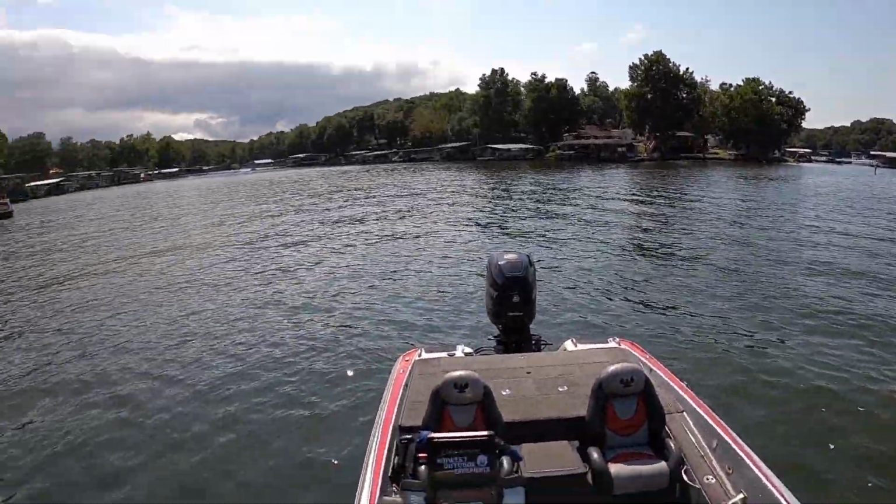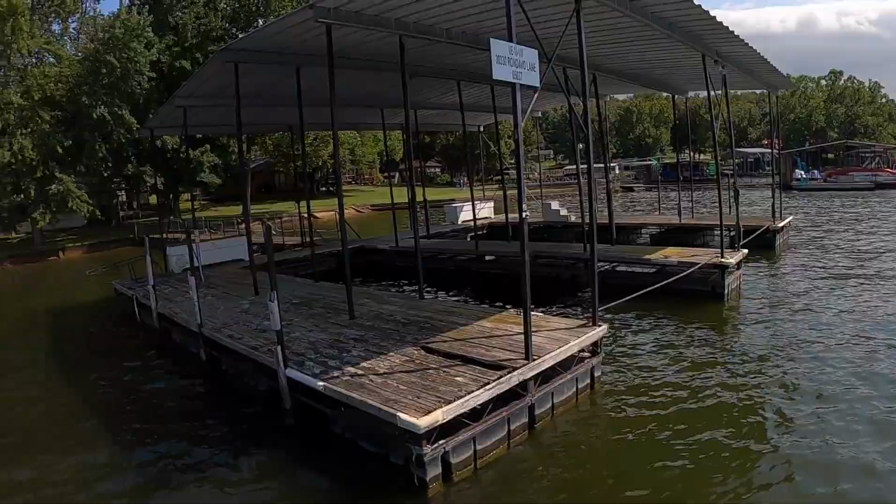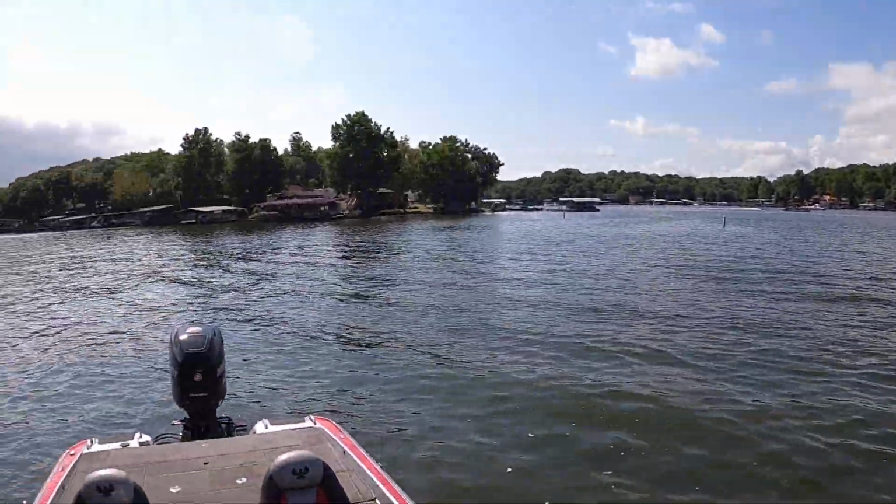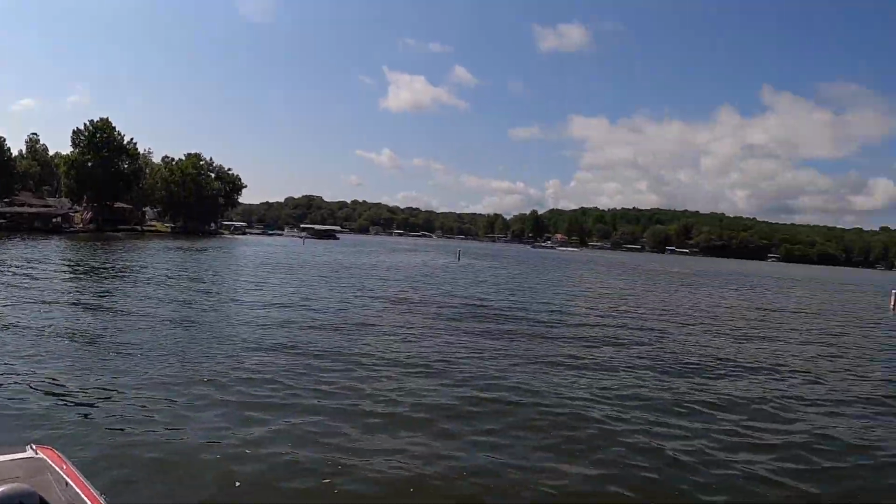What's up guys, here at Lake of the Ozarks, and today I'm going to talk about docks. So you look around Lake of the Ozarks or any other lake you're at, but especially here, docks everywhere. Every direction you look, nothing but docks.